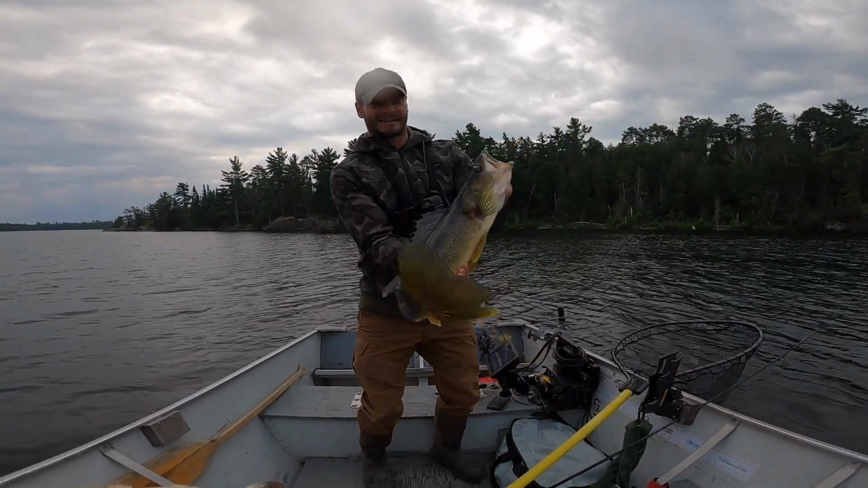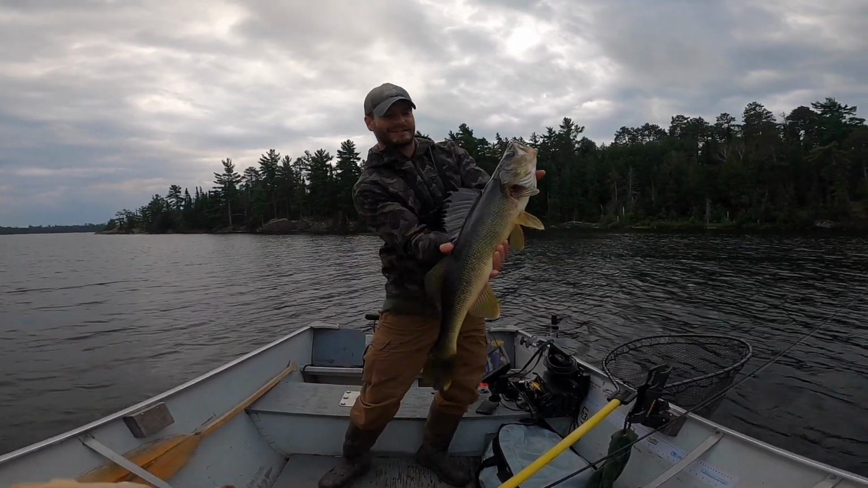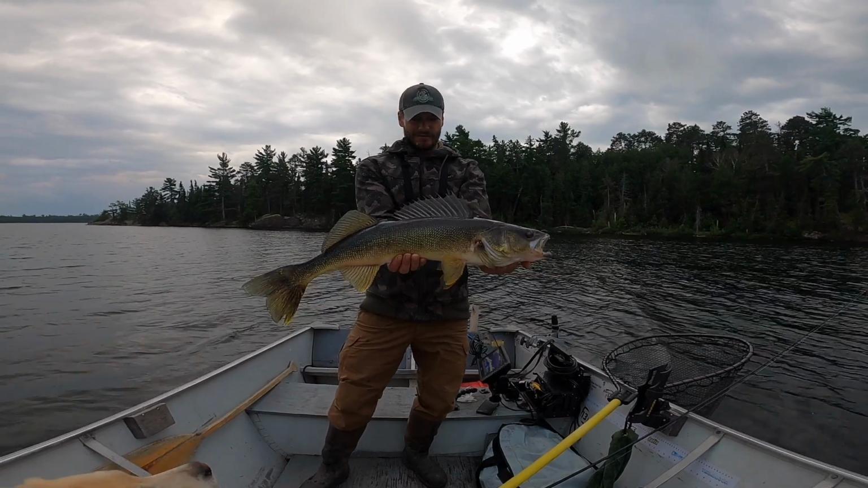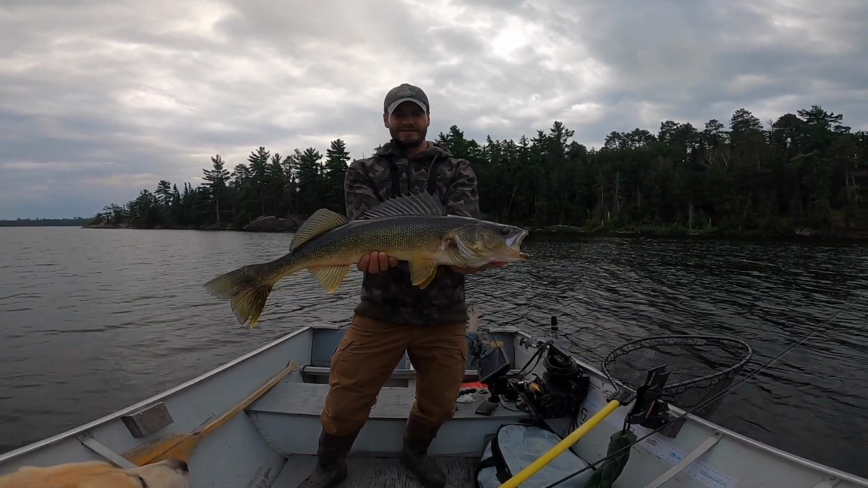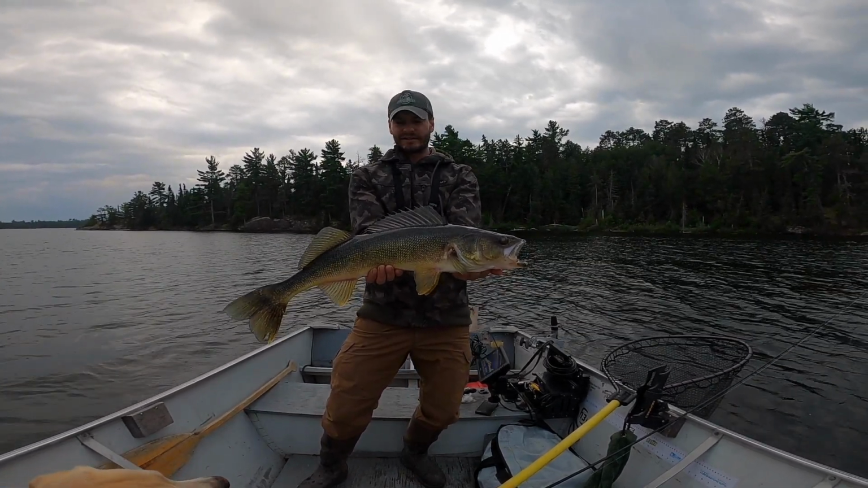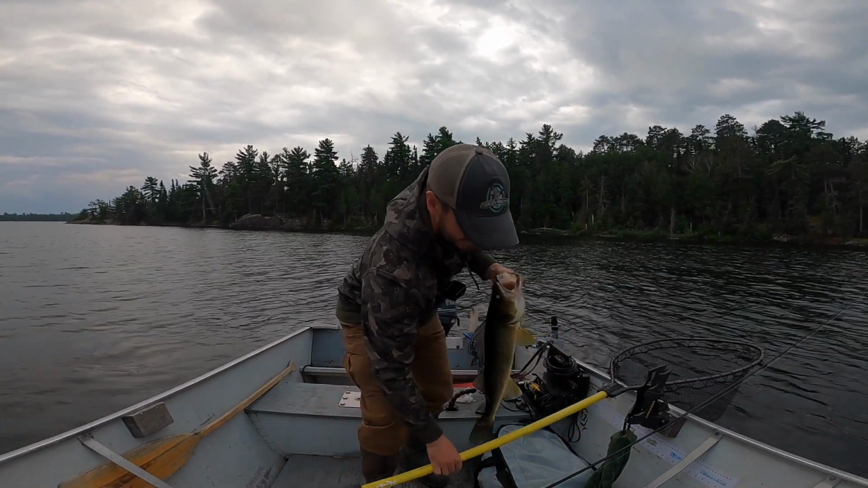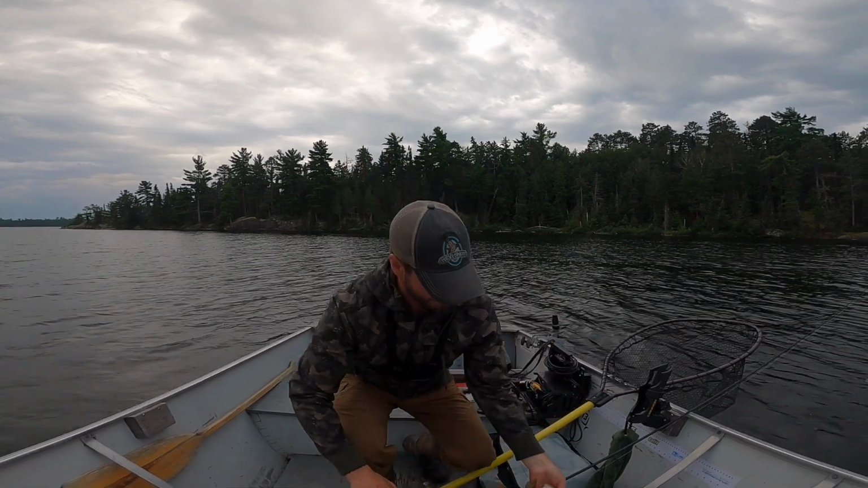All right, look at that. That hook just flew right out, actually. It's another nice quality walleye. Man, you just can't beat that. It's starting to rain a little bit here. I see clear skies behind me though, but man, that one's got to go 26. Let's get a quick measurement on it.